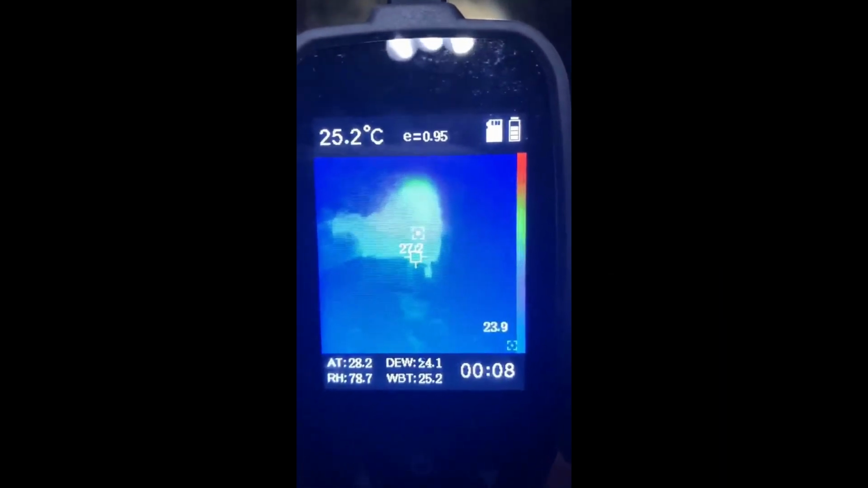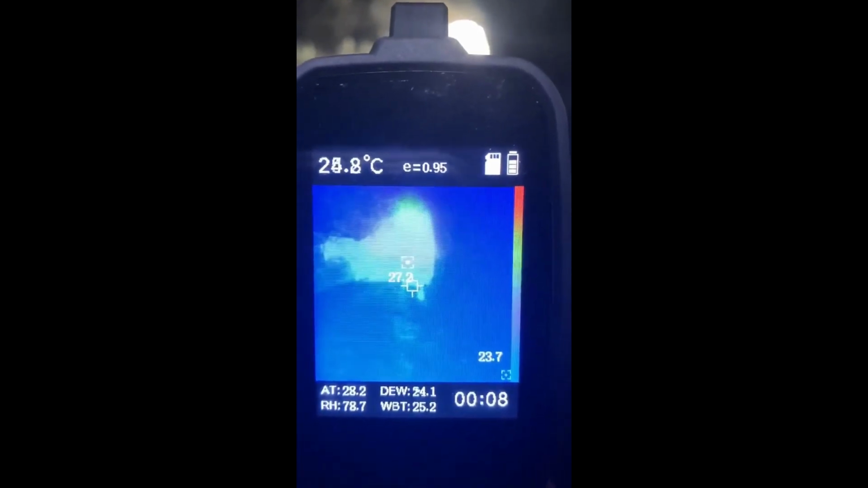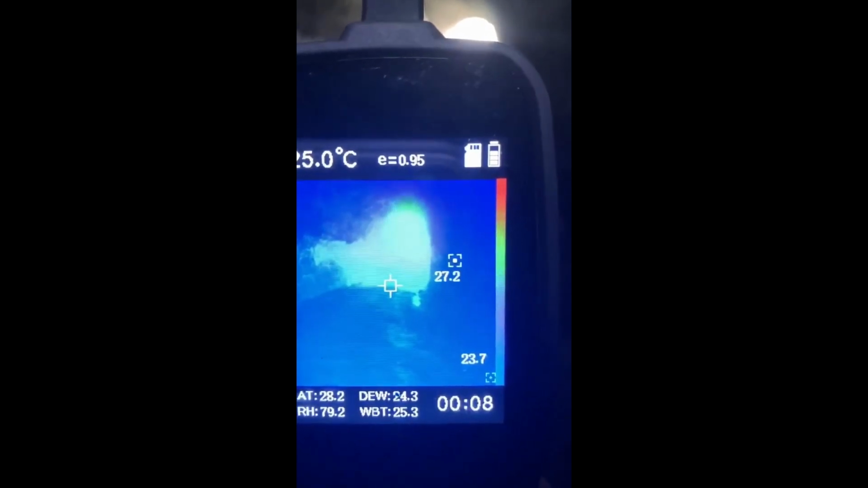It's going up higher. Wow. Look at that. That's definitely not the outside light. Something different.